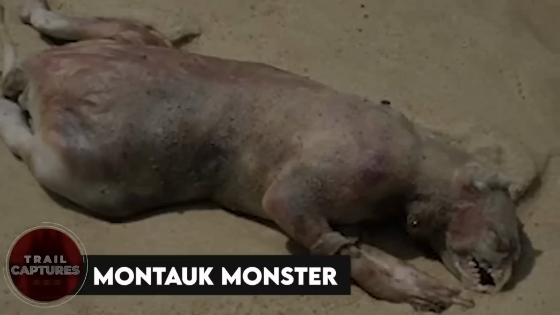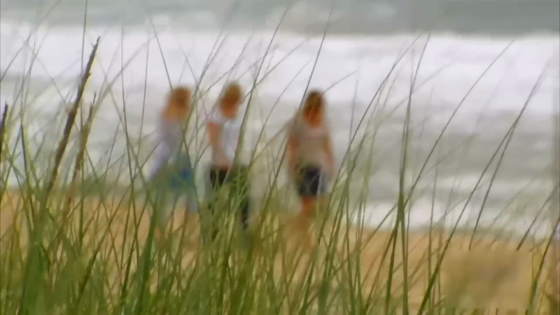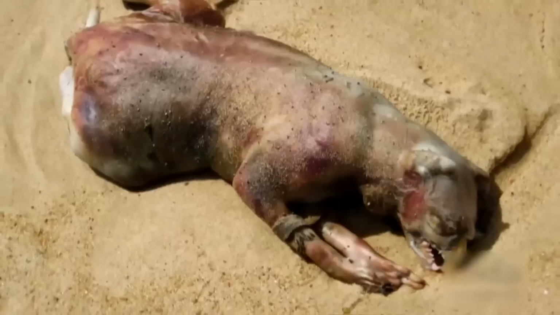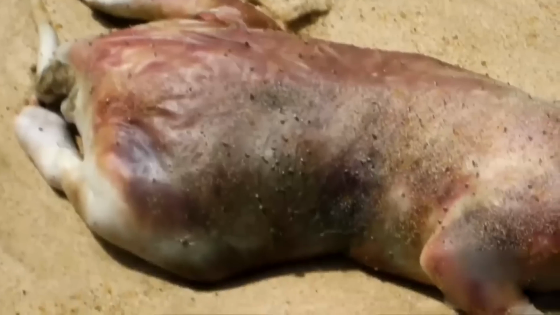Montauk Monster. In July 2008 in New York, 2 friends were out to take a walk along the shore, not knowing what was about to come next. Lying a few feet away was a dead creature that no one had ever seen before. It was the size of a small dog, with a beak like a chicken, and a tail again like a dog.